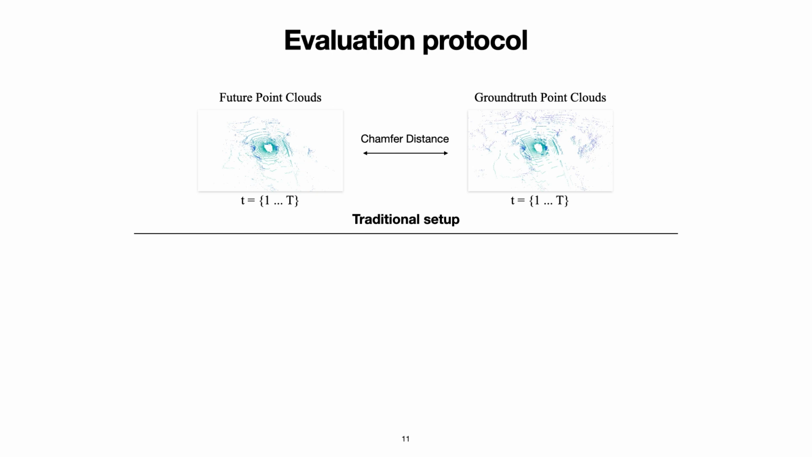We also propose to change the benchmarking protocol of point cloud forecasting, aka 4D occupancy forecasting. The widely used chamfer distance metric does not directly evaluate the spacetime geometry of the scene, as it does not assume any correlation between points.